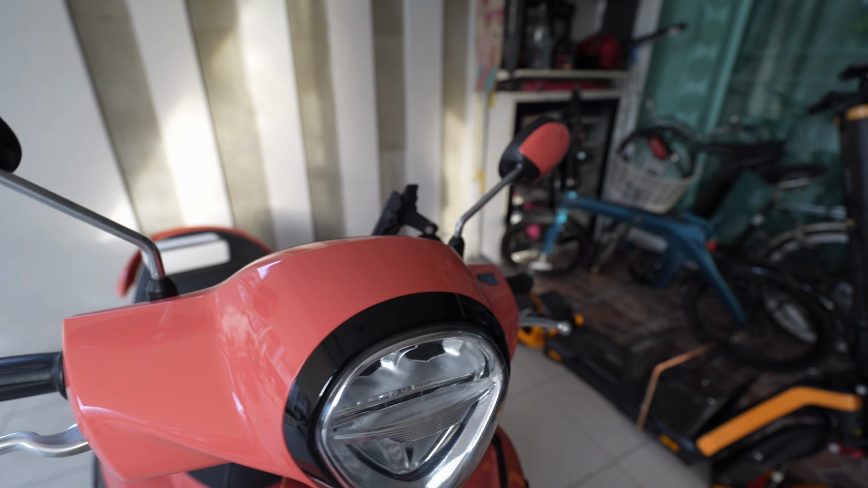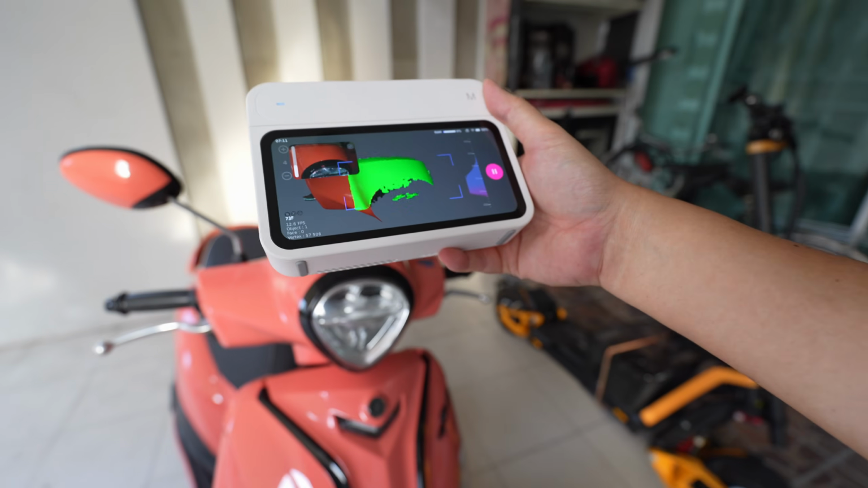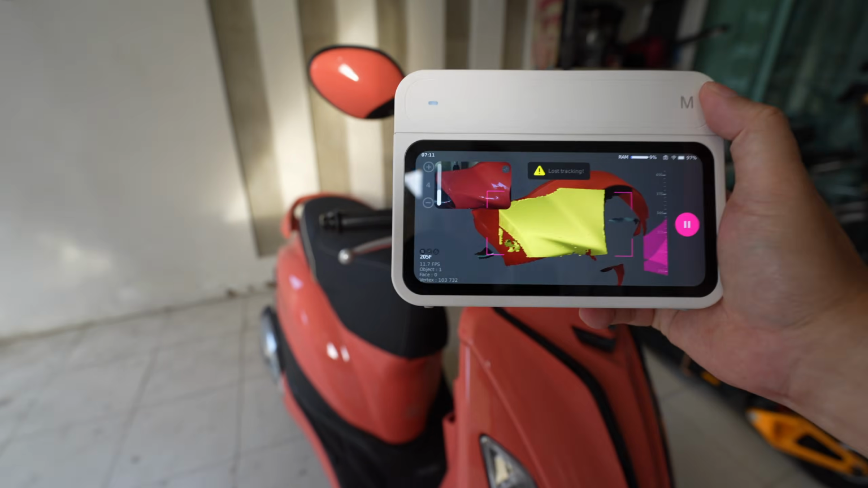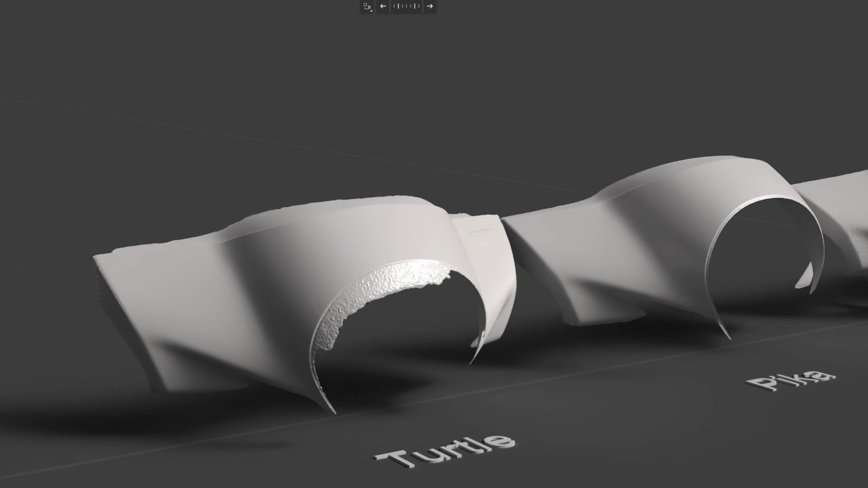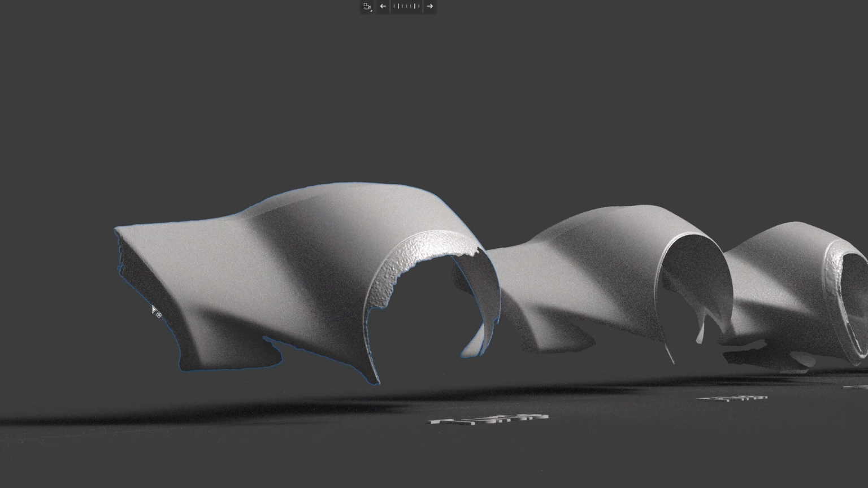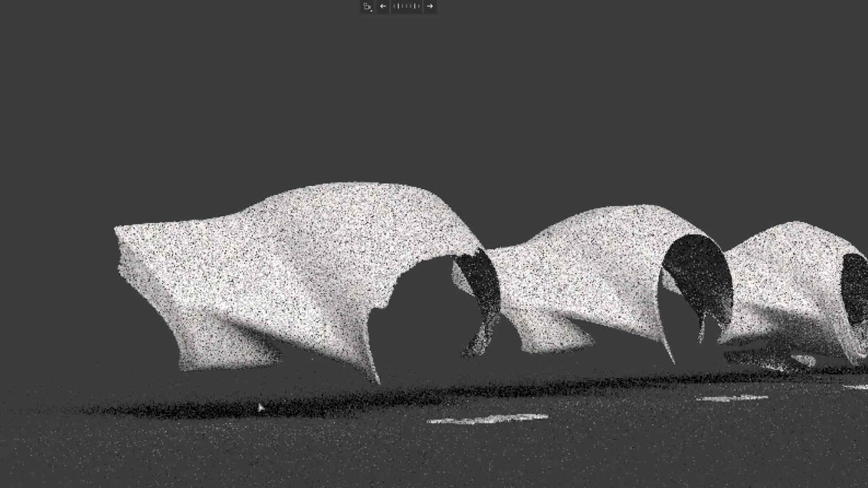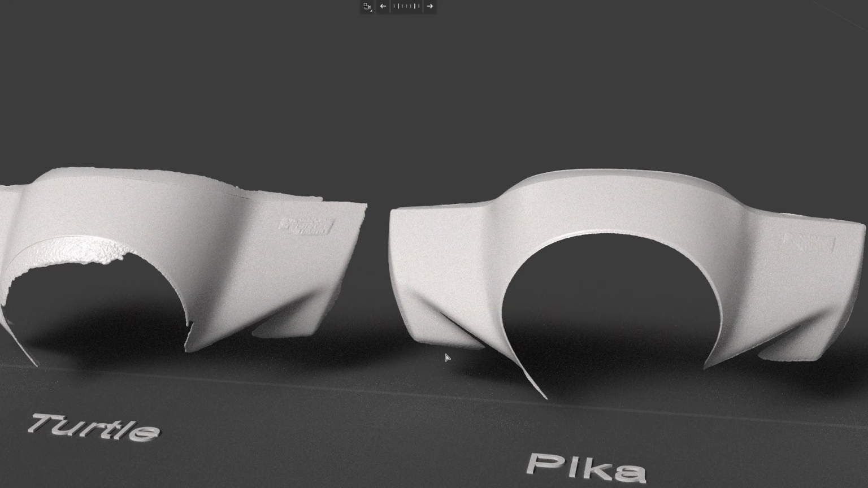I use the M module to scan this scooter fairing. The tracking performance is very solid, but once tracking is lost, it recovers almost instantly. In this test, the M module produces no noise and the surface smoothness is on par with Clarity's infrared mode. This may be because the object contains no black surfaces.